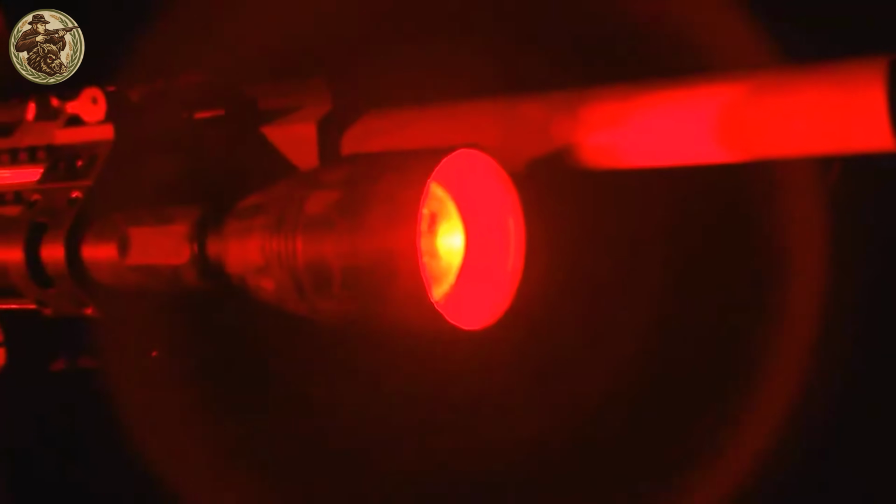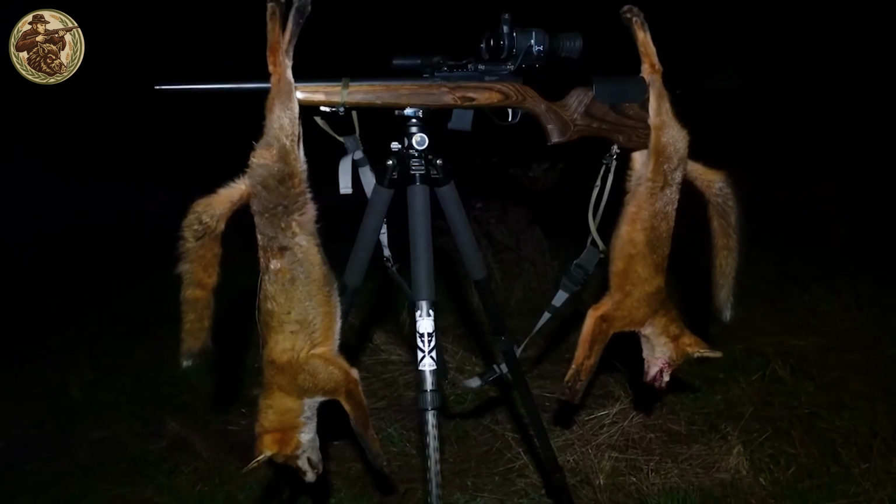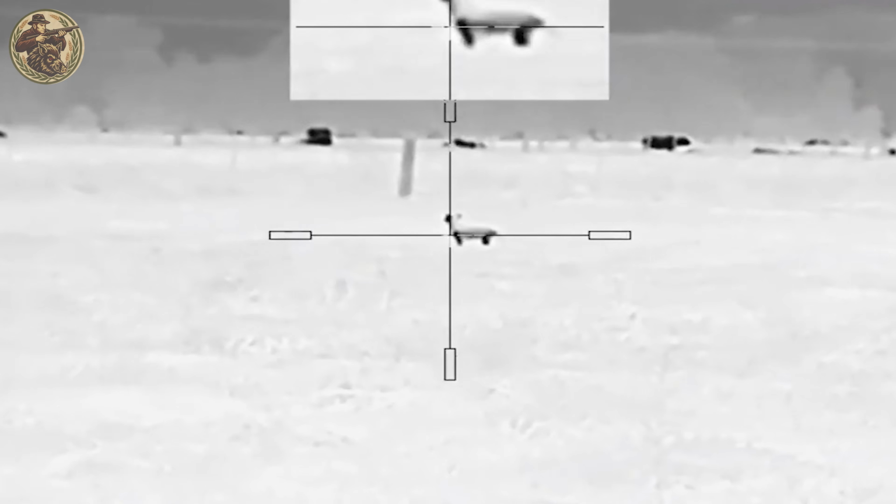Clear skies and dry weather give hunters a major advantage, allowing them to spot their prey from impressive distances, sometimes up to 700 meters away.